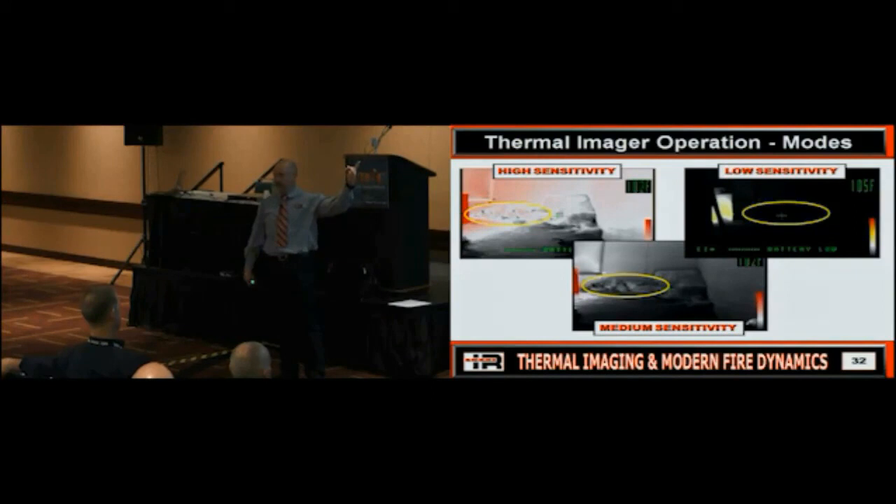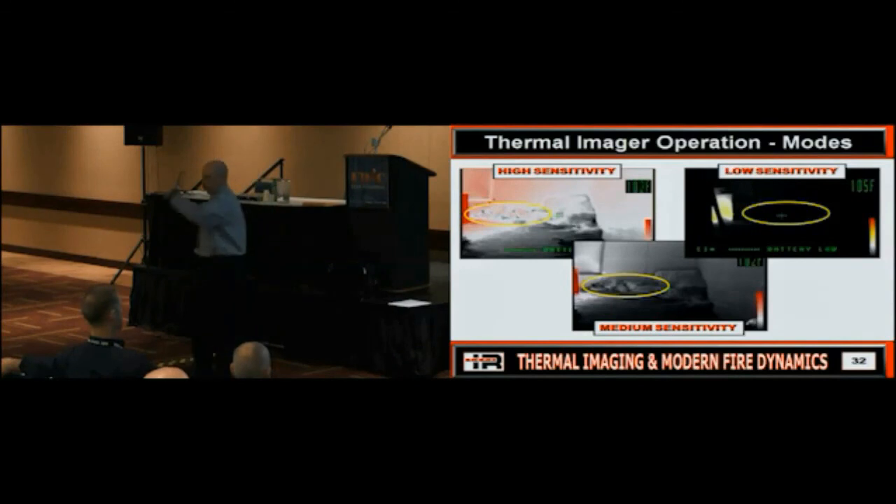But do I really care about that? At that point, what do I want to see now? I want to see that downed firefighter, or I want to see doors or windows or details. Does that make sense? So how do I get it into this mode? Don't go to the fire. Rather than going to the heat, I'm going to keep it away from the heat to keep it in one of these 2 modes. Does everybody see how I'm doing that?